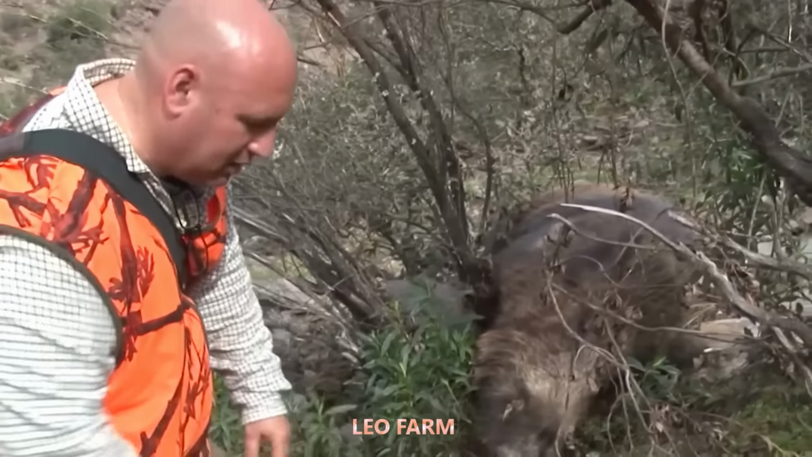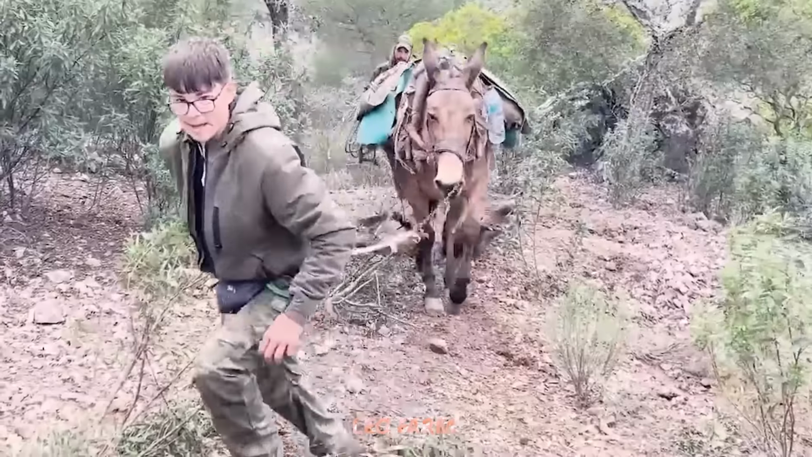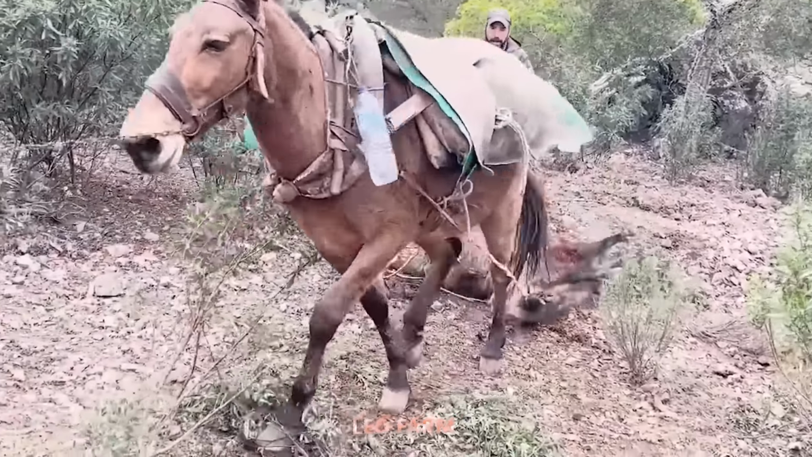What do you think about this journey? But is this really the end for the wild boars, or just the beginning of a long battle?